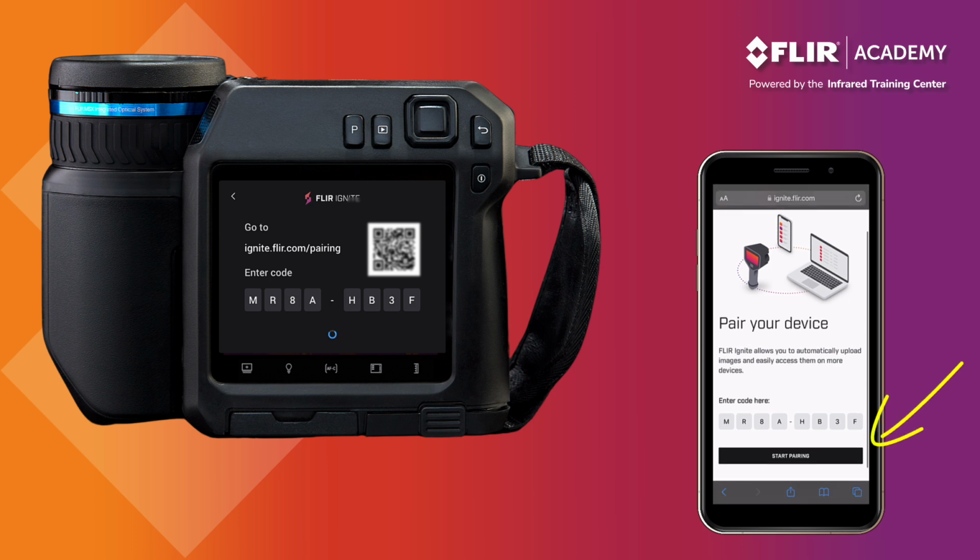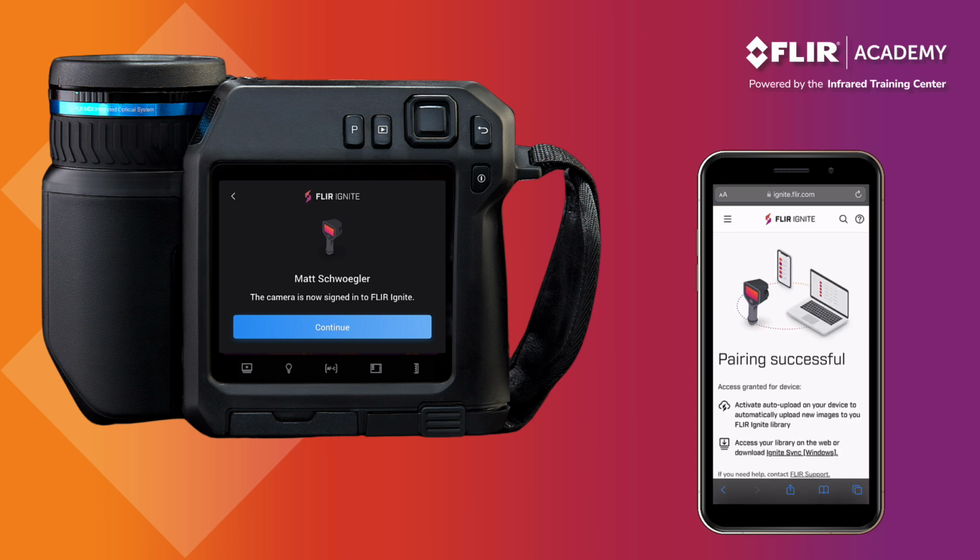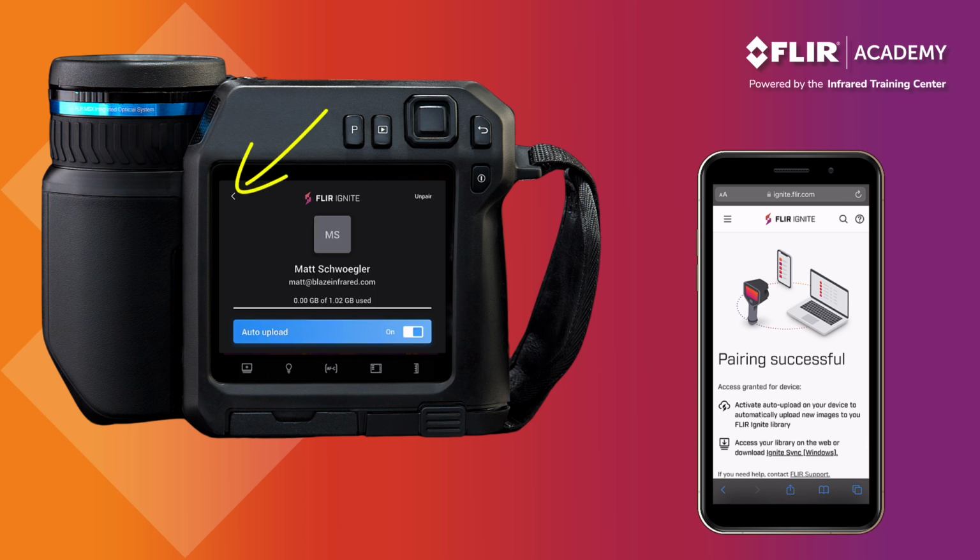Select Start Pairing and wait for a confirmation to appear that it has been successful. The camera display should change and your registered name will now show up. This confirms that you are now connected to your FLIR Ignite account. Press the back arrow in the upper left corner to back out. This should display your account information, including your email address, a status bar showing how much storage remains on your account, and an option to switch auto upload on or off. Let's leave it on for now to take full advantage of Ignite's ability to back up our thermal data.